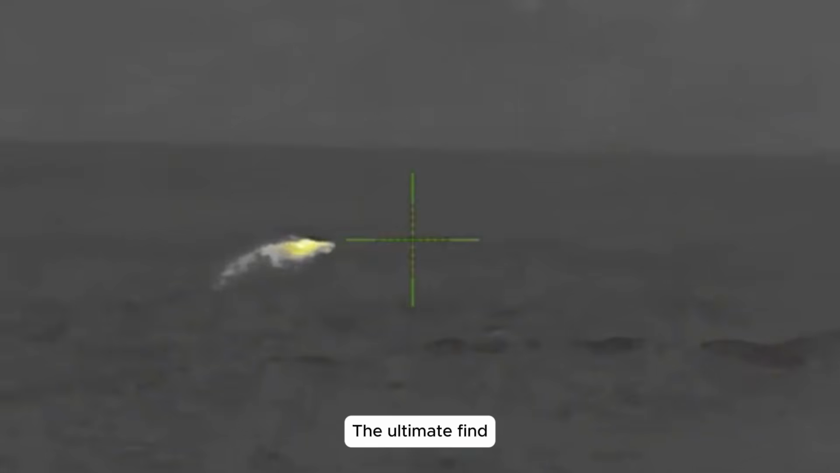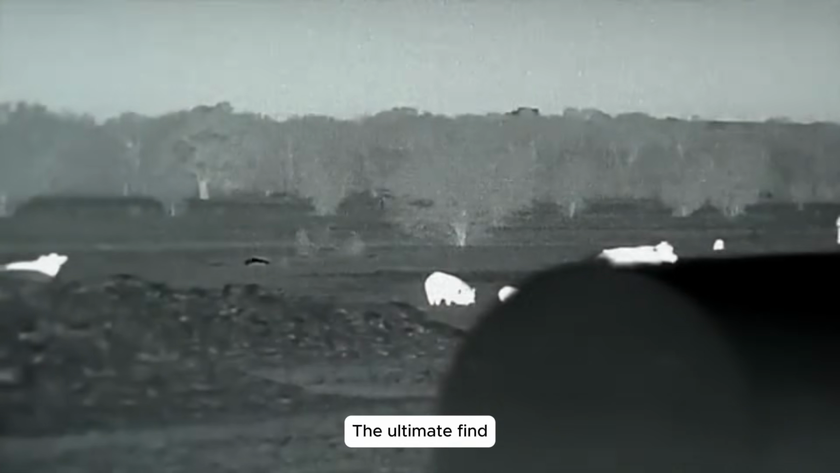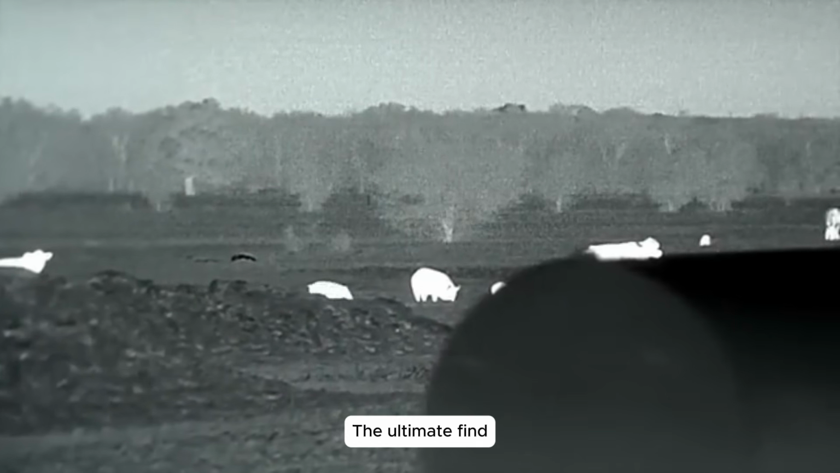There it was, the boar lunged from cover. I fired instantly, and after a few determined shots, it staggered and fell, another threat eliminated.